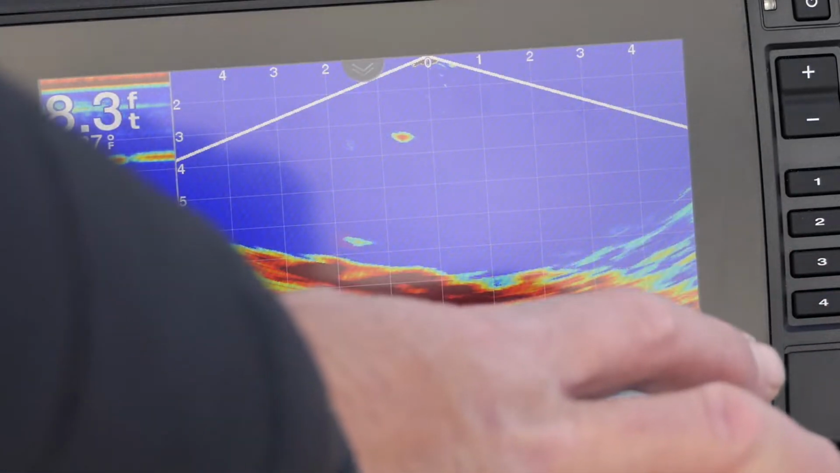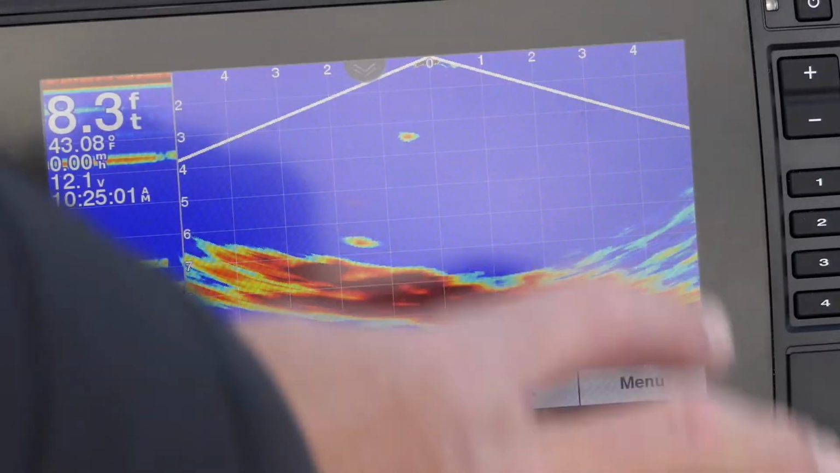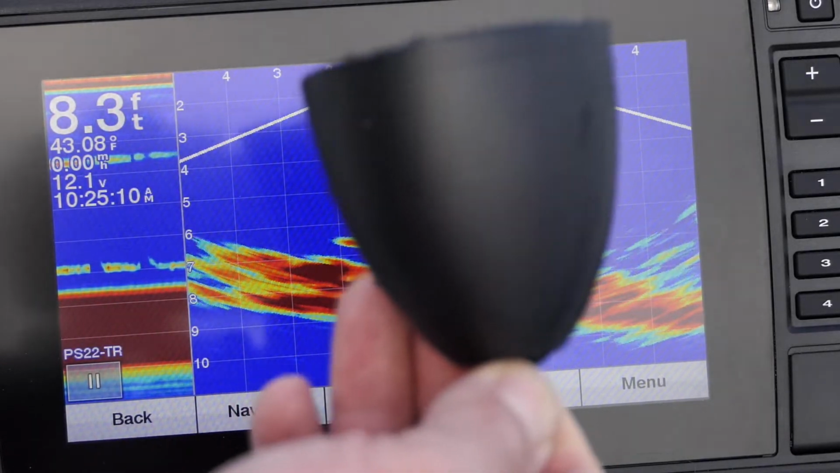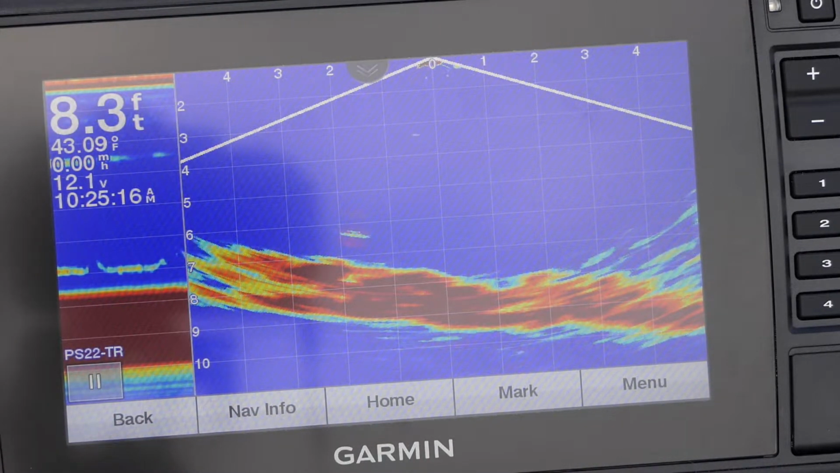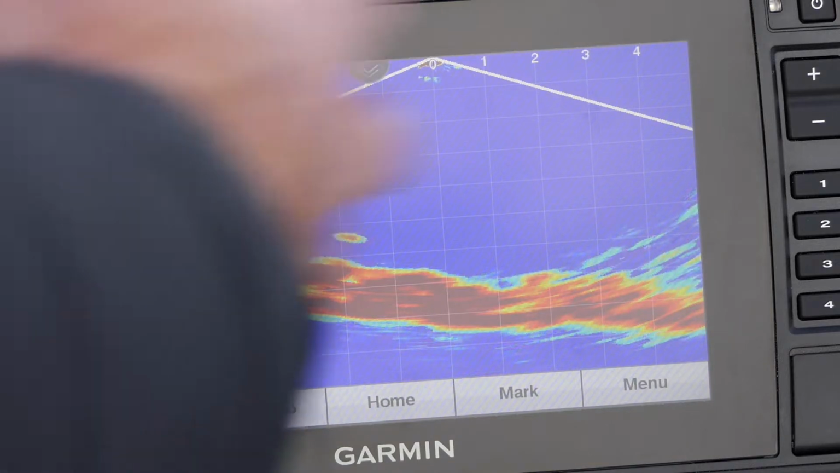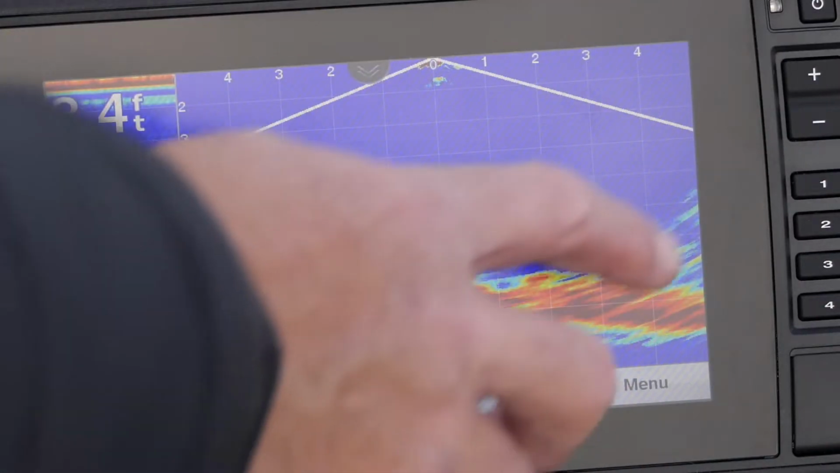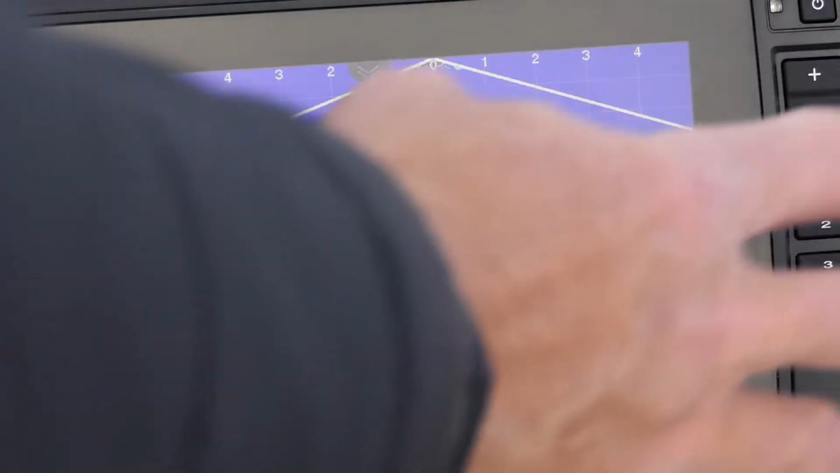Now this is the down view, so this just means I'm looking straight down. I have the Panoptix transducer shooting straight down, and the cone on these is extremely wide. A traditional fish finder cone transducer like this is only going to be 20 to 60 degrees if it's a really wide angle one, which isn't going to give you that big a view, whereas this is 120 degrees. So I have this monstrous view of the bottom, and it's not a perfect cone, it's actually more of a cylindrical teardrop shape, but I have an amazing ability to see out a long way on either side.